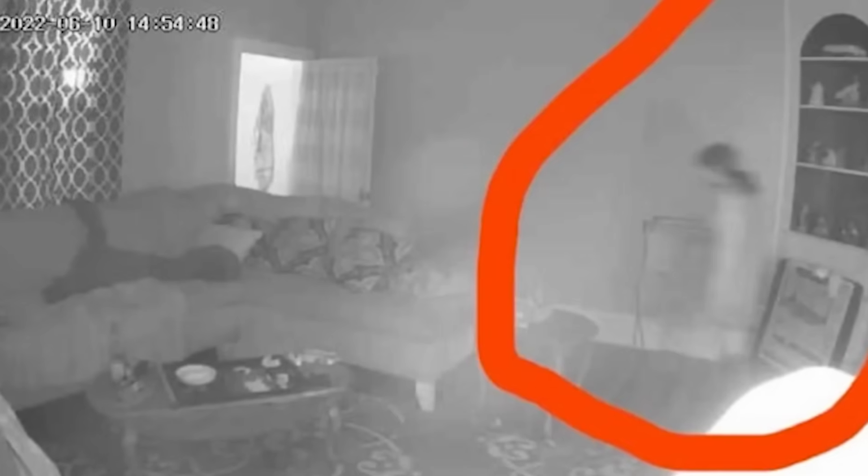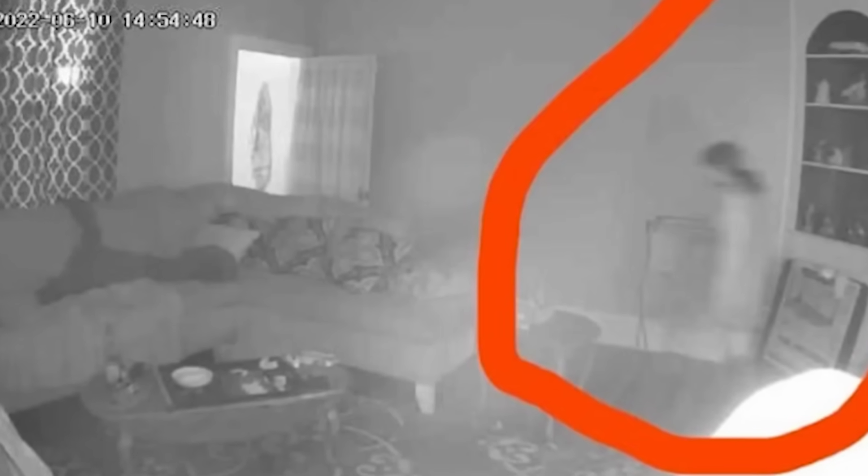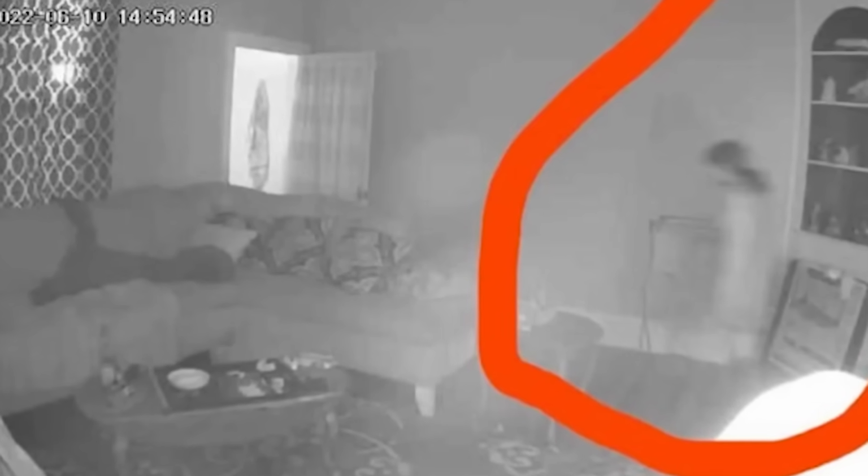Draw Representative 12 also said that his grandparents aren't tech savvy enough to hoax something like this. Seems to me there could be someone secretly squatting in the home. Either that or something else was captured on camera here. I'm really not sure which is worse.